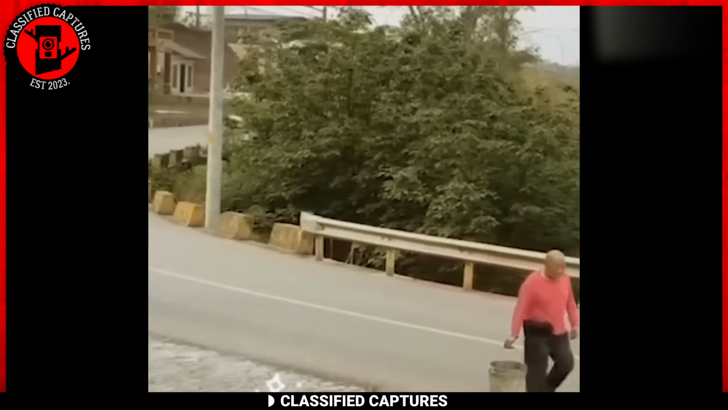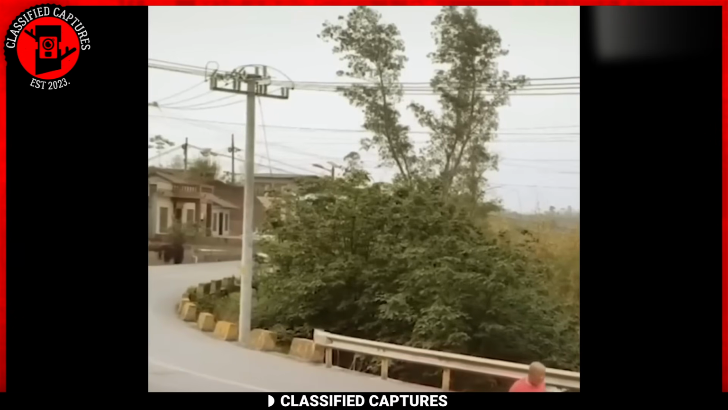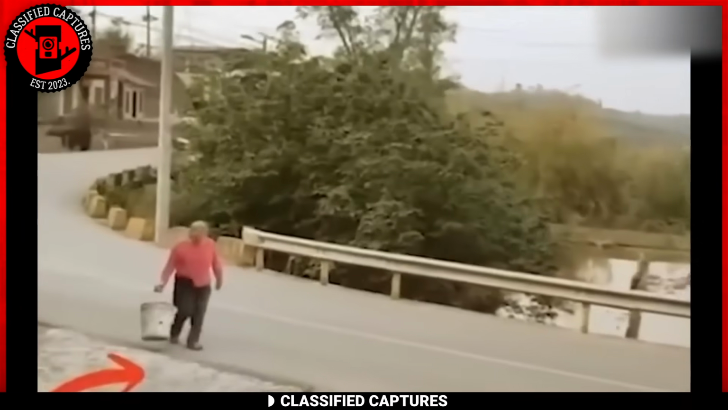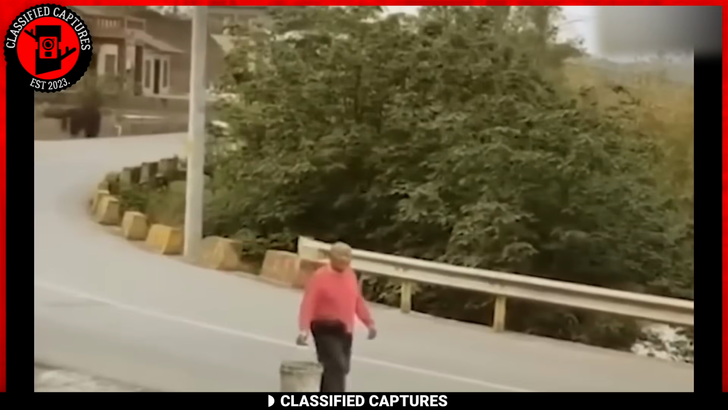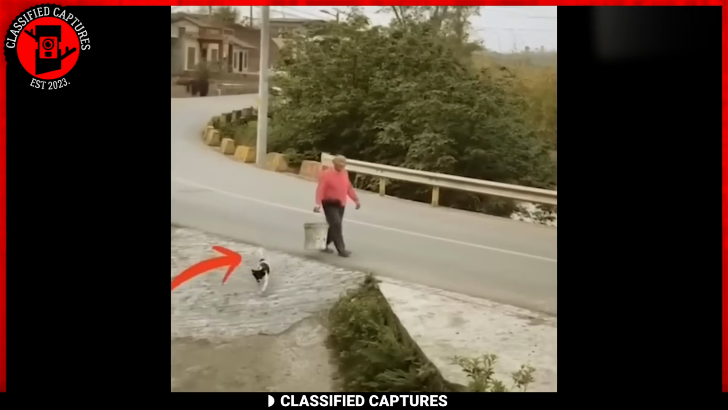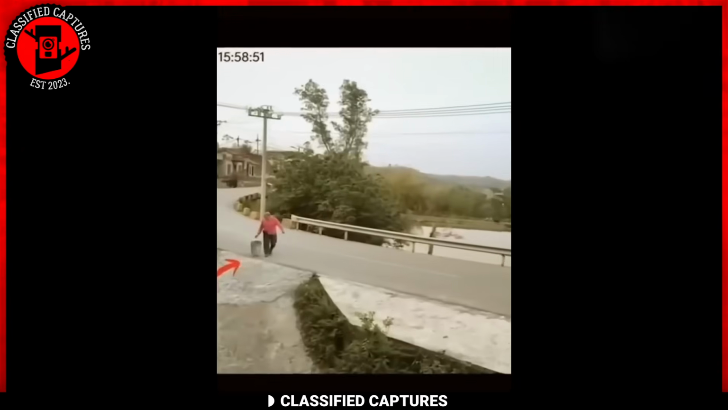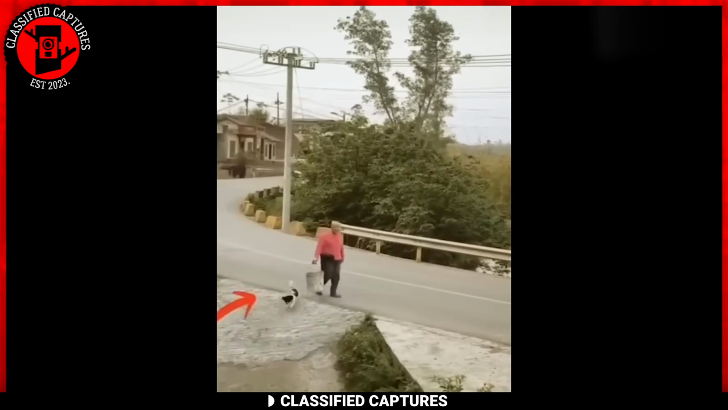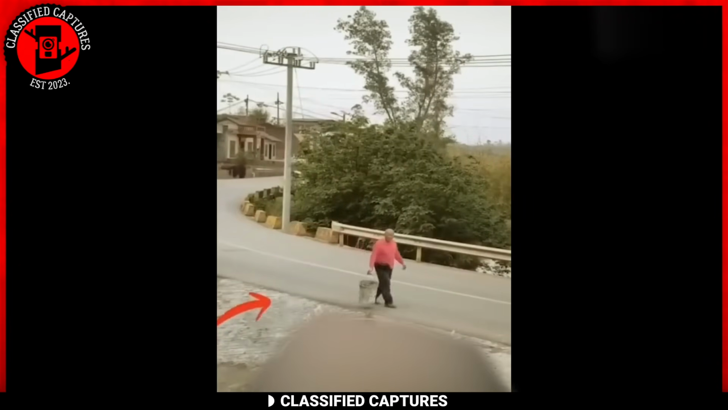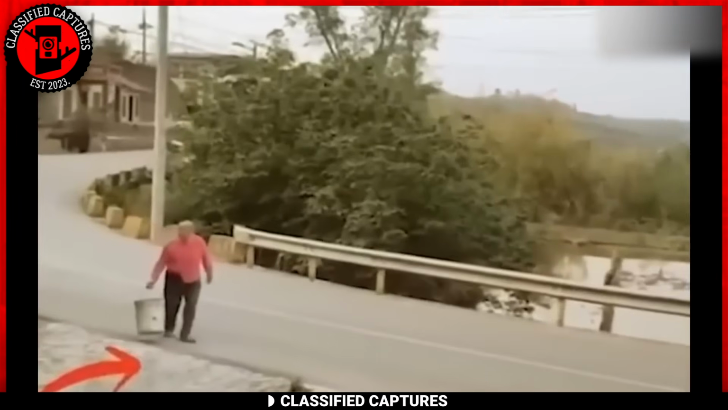Next, we have another piece of footage that's sure to blow your mind. In the footage, we see an old man walking on the street carrying a bucket when out of nowhere, a dog emerged from behind the bucket and ran off. The question here is, where did the dog come from? Some skeptics are throwing around the idea that the dog must have time traveled, others are convinced it stepped out of a portal, and then there's the Matrix glitch theory. While all these are interesting, they don't explain where the dog came from.